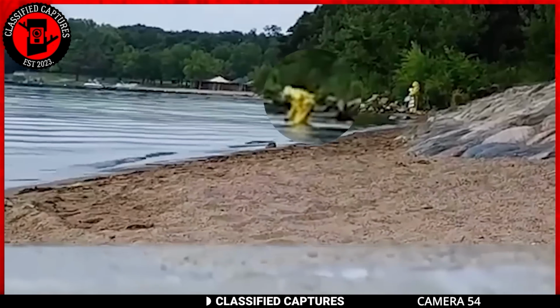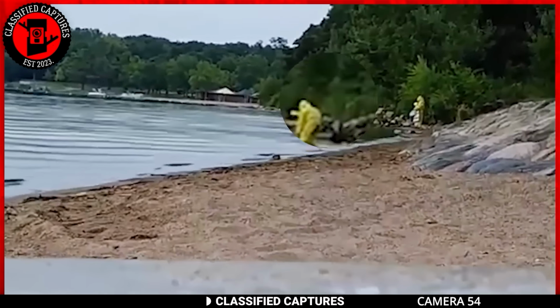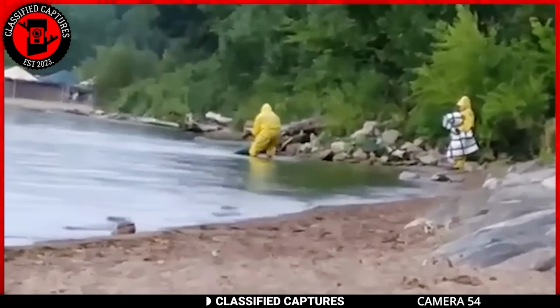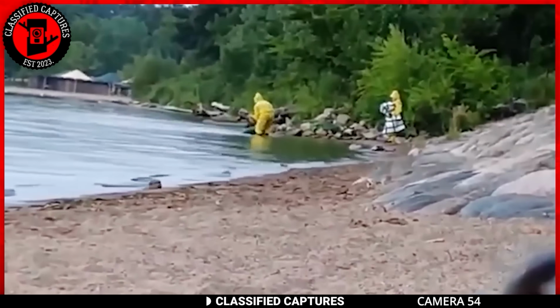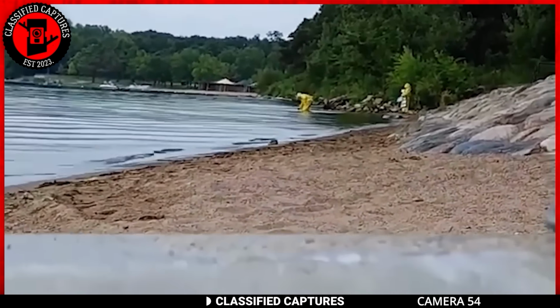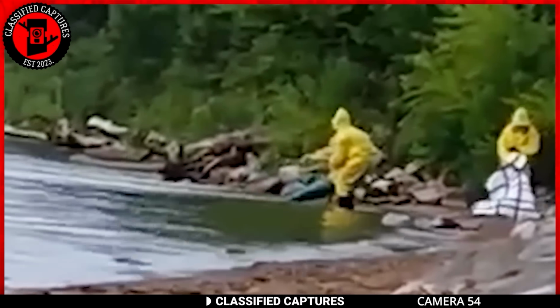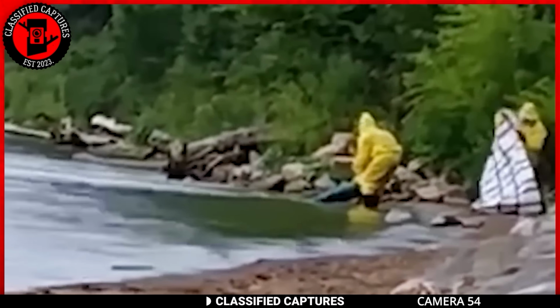So the person filming hid himself as he watched the men walk into the shallow part of the water to retrieve something. They caught it in the net and brought it to land. As they put the creature down, something curious happened. A long fishtail resembling that of a stereotypical mermaid fell down.